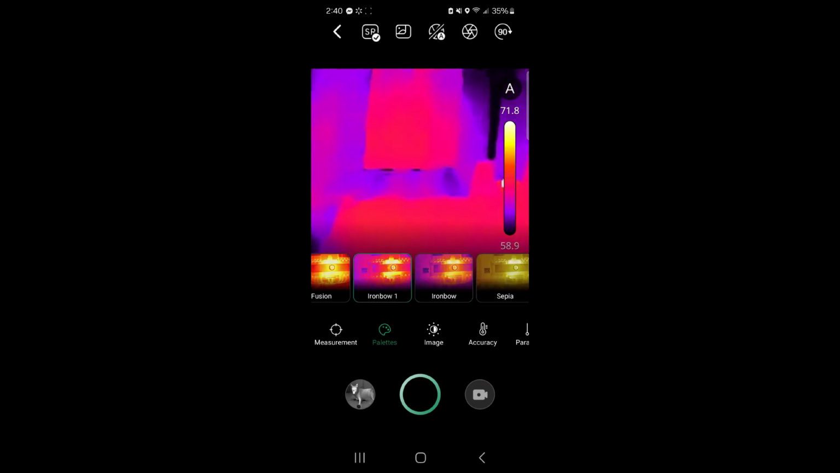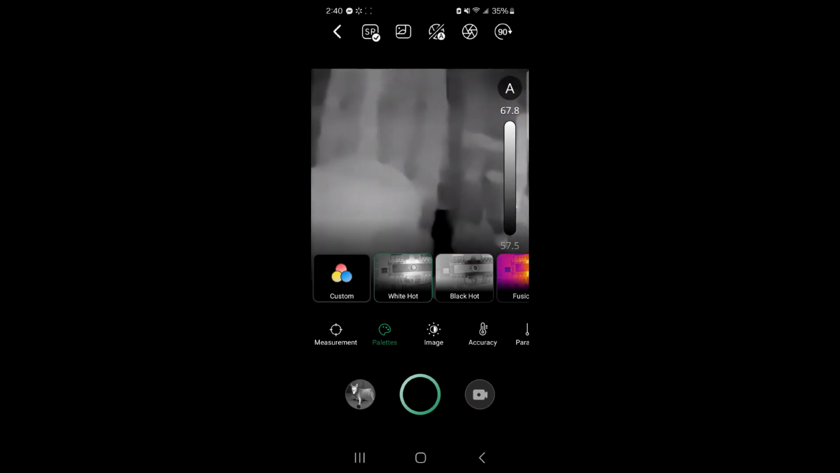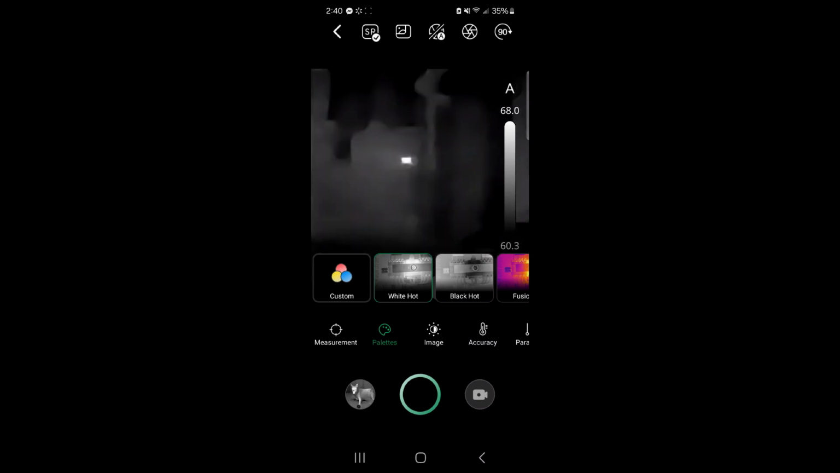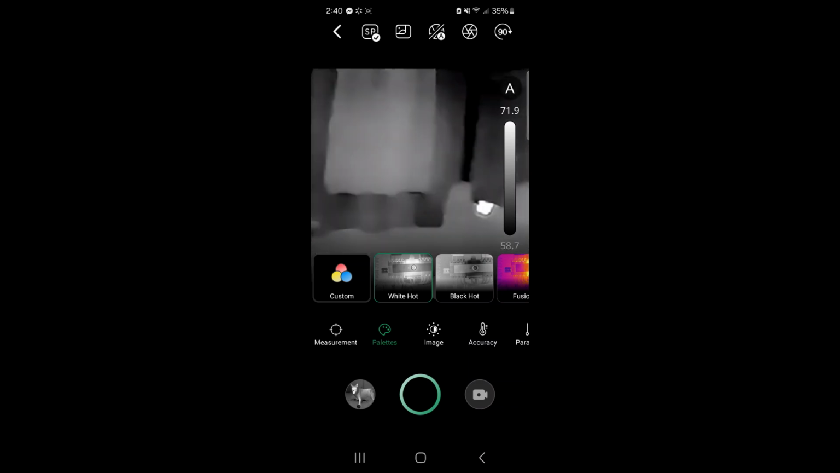Very, very interesting. So these thermal imaging cameras, they're really neat, and they're going to show you a lot of stuff. And so, you know, if you are a professional or if you are just interested in thermal imaging, you want to scan your house, look for window leaks, look for cold spots, look for hot spots. You can also do this up in your attic and a variety of different places.